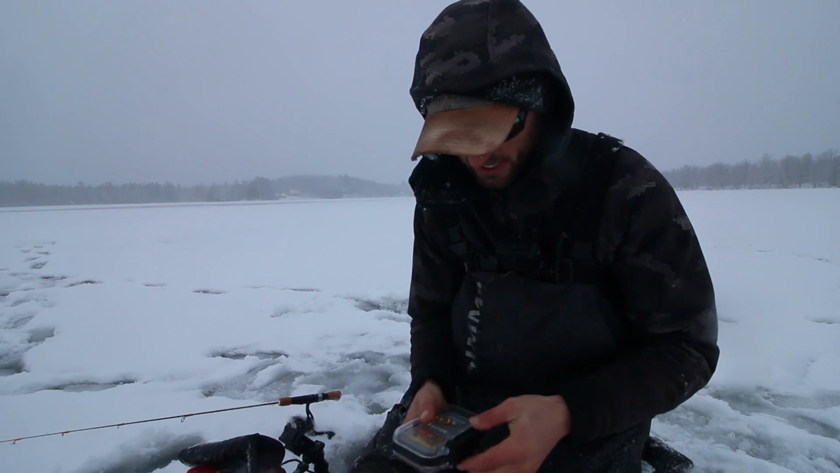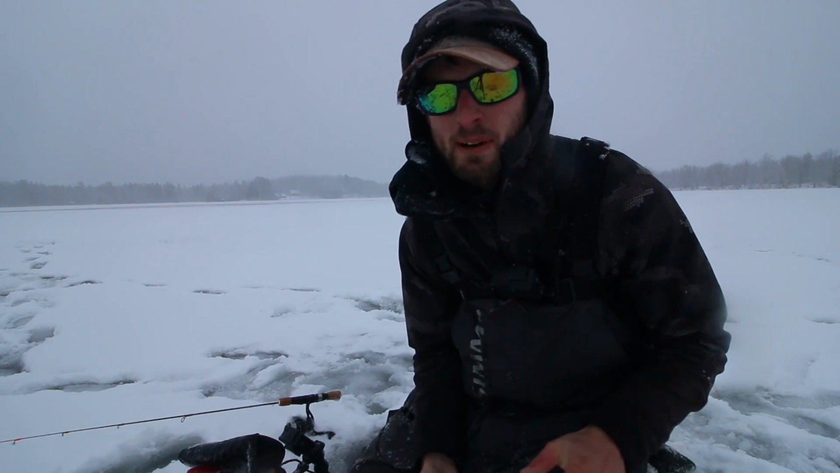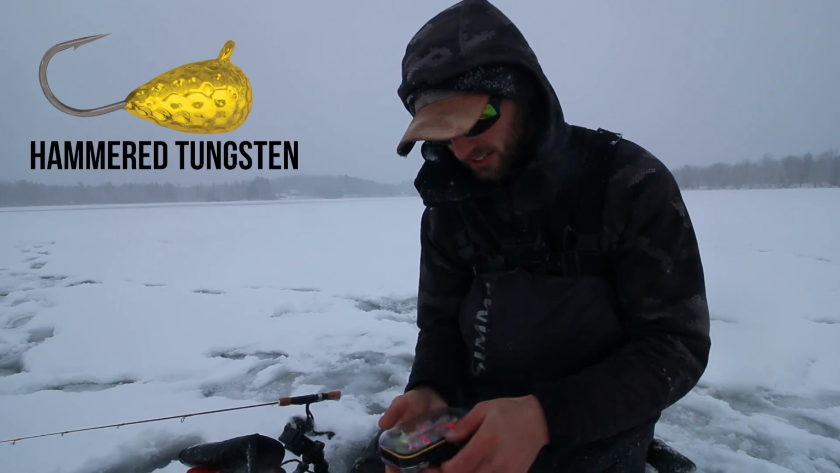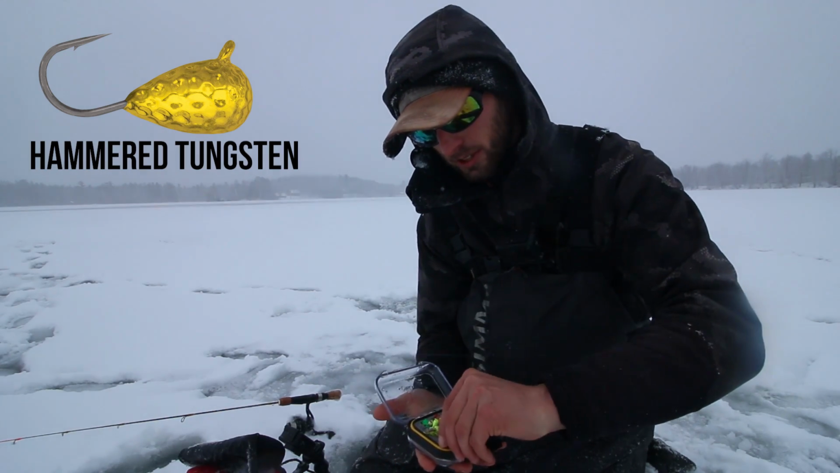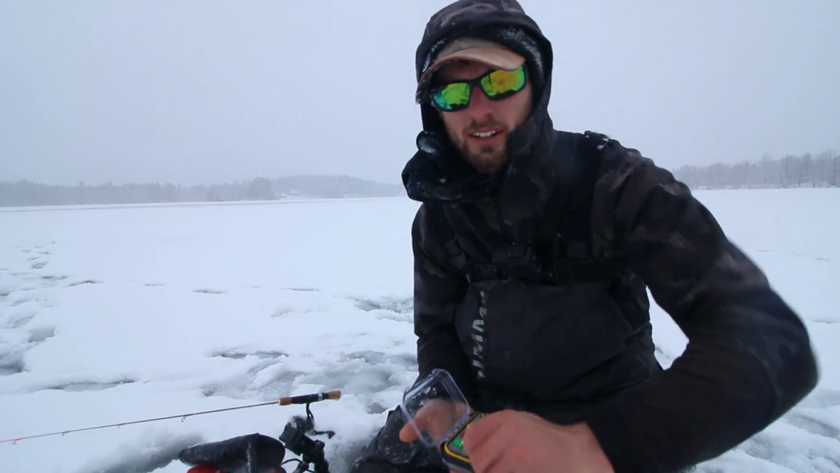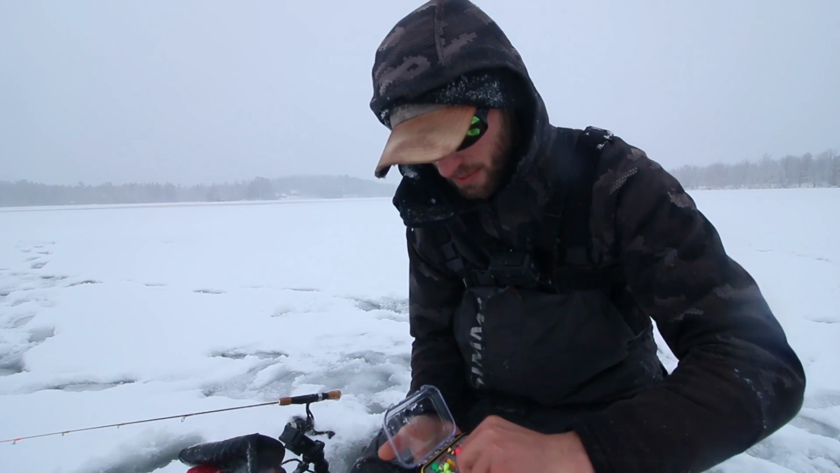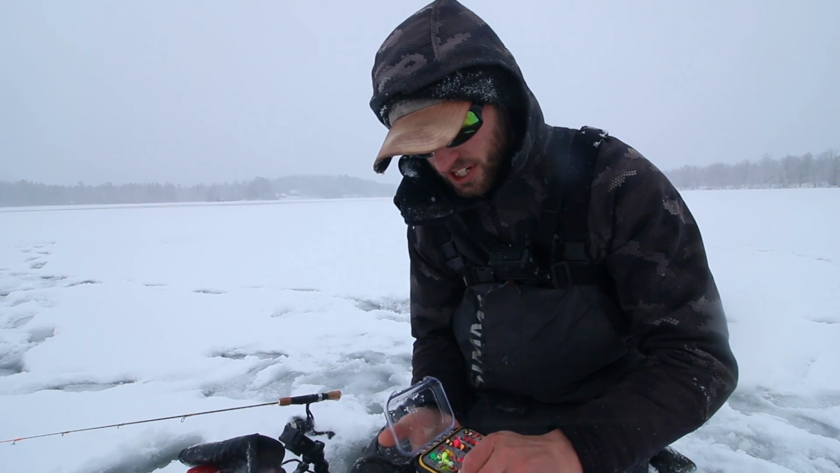All right, guys, so like I was saying, I'm gonna be fishing a new jig by Acme today, the Acme Hammer Tungsten Jig. Now, Acme's been making tungstens for several years now. They make one called the Pro Tungsten, which is in a ton of great color schemes, which is kind of your standard tungsten jig. They have a whole bunch of great paint and different jig sizes.